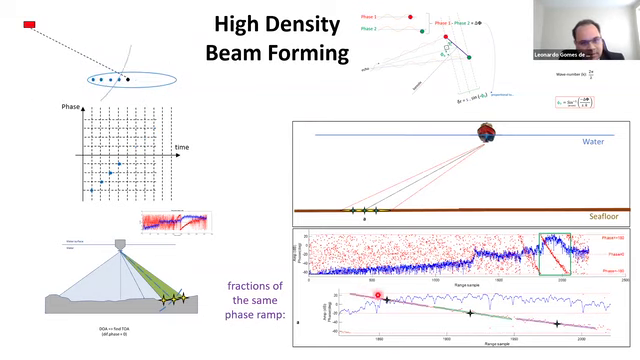So here is my phase ramp, classical zero crossing, but I can use more information from this phase and generate three solutions within the same footprint using the same phase range. This is the high density.